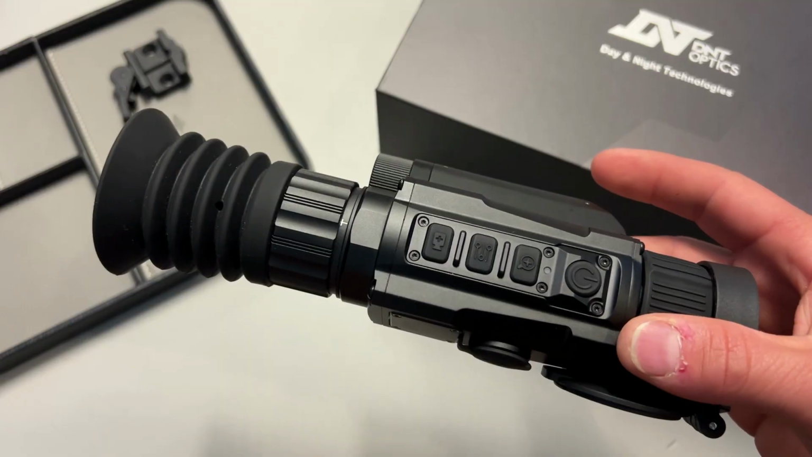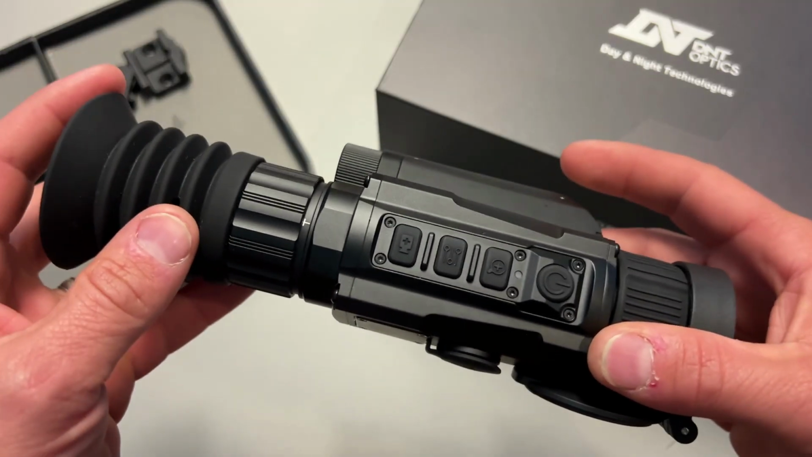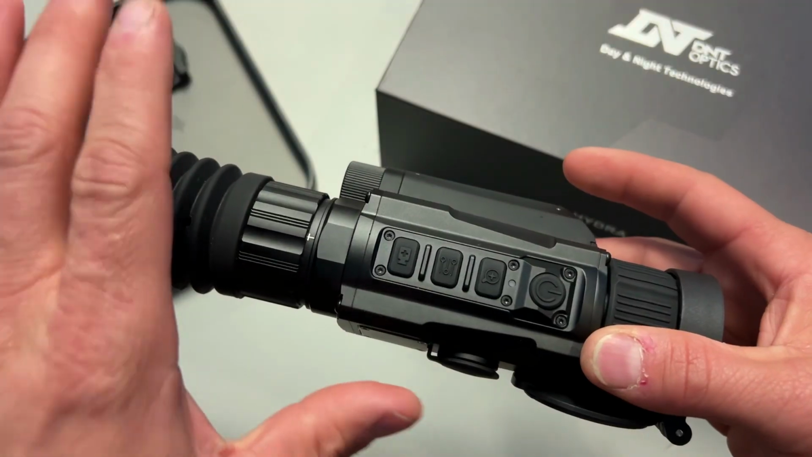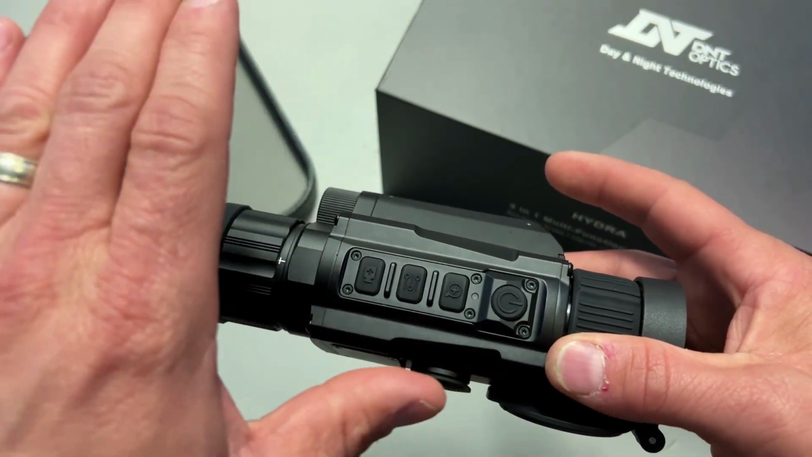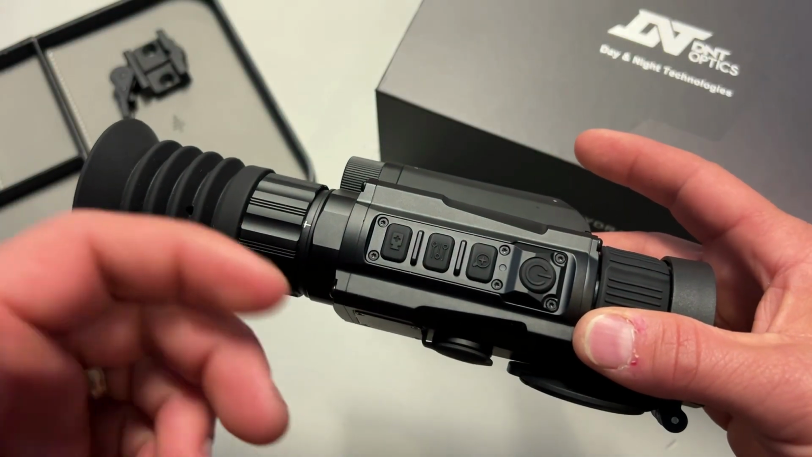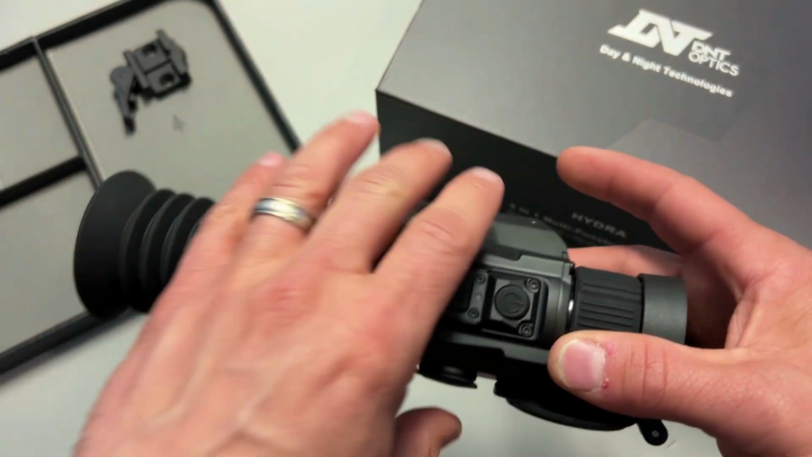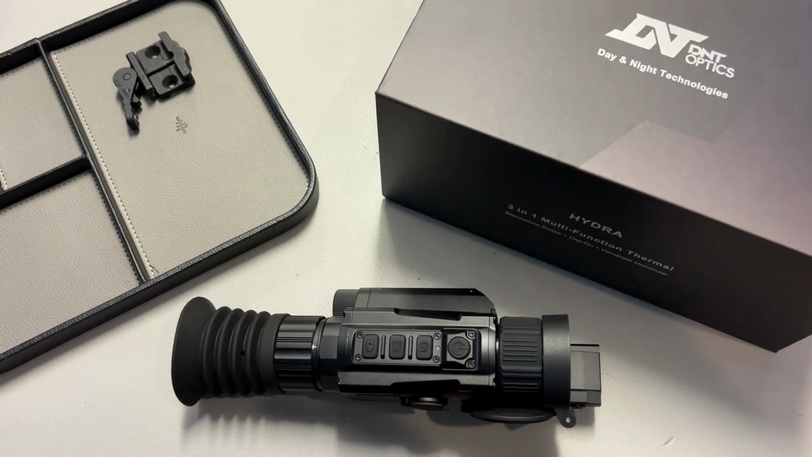From there, you can actually download their app, which is super simple, and it's the DNT Optics app, and that allows you to do a ton of different things, including save a lot of ballistic range data, as well as store images, or even view live from an iPhone or Android device what the optic is seeing in real time. So that's, again, incredibly convenient in a wide variety of situations.